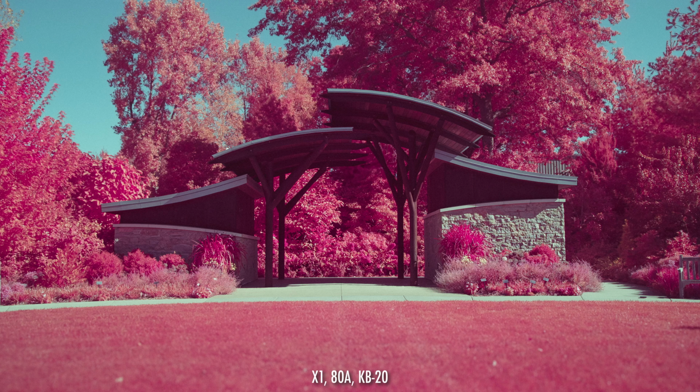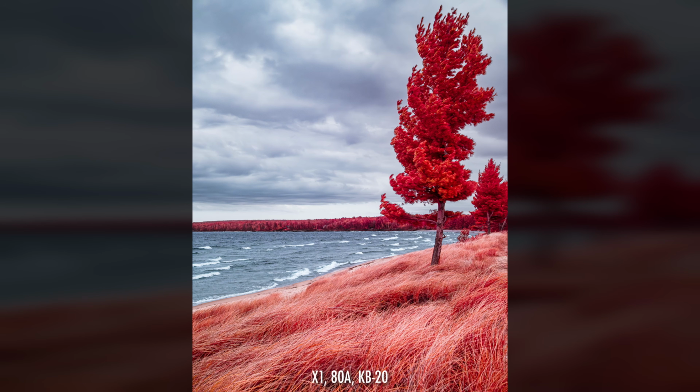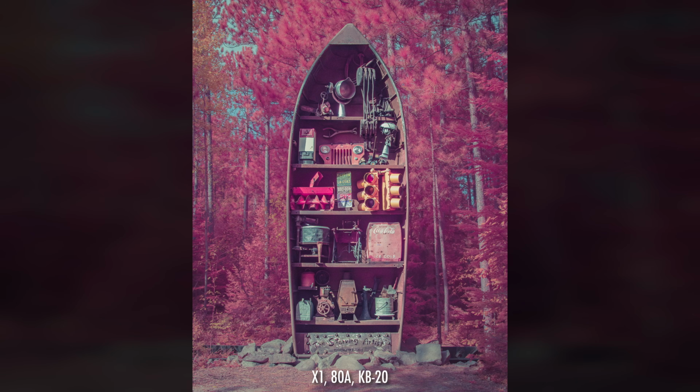Since I'm shooting mostly without a tripod, I want my shutter speed to be fast enough to avoid camera shake. With my 23mm lens, I typically want a shutter speed of 1/50th or 1/100th of a second or faster. Since a stack of 3 filters cuts down the amount of light reaching the sensor, I'll use a higher ISO than I would with a high-pass infrared filter, such as 590 or 720 nanometers.